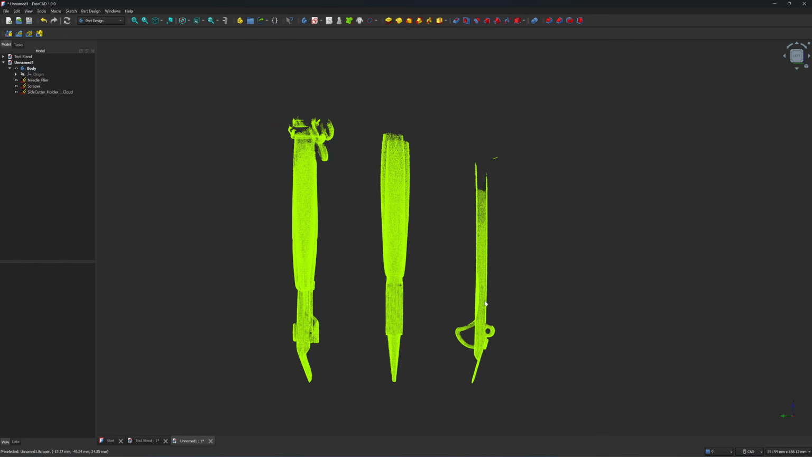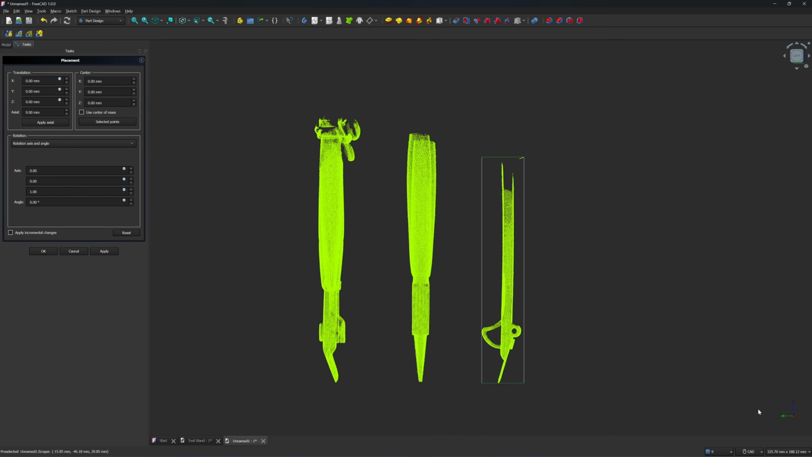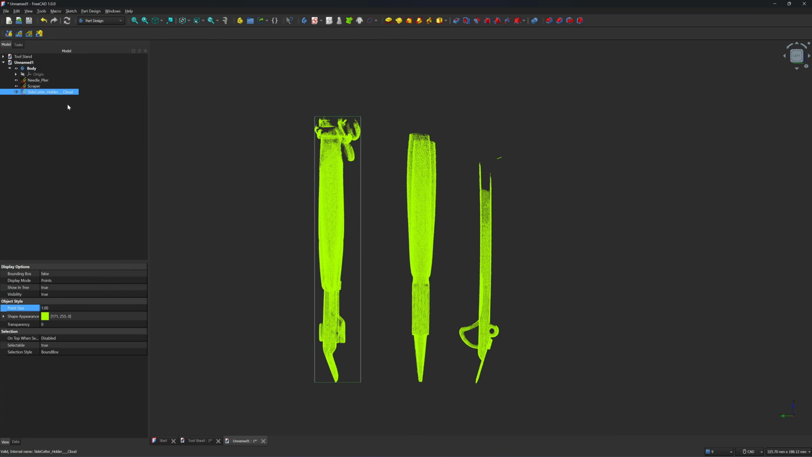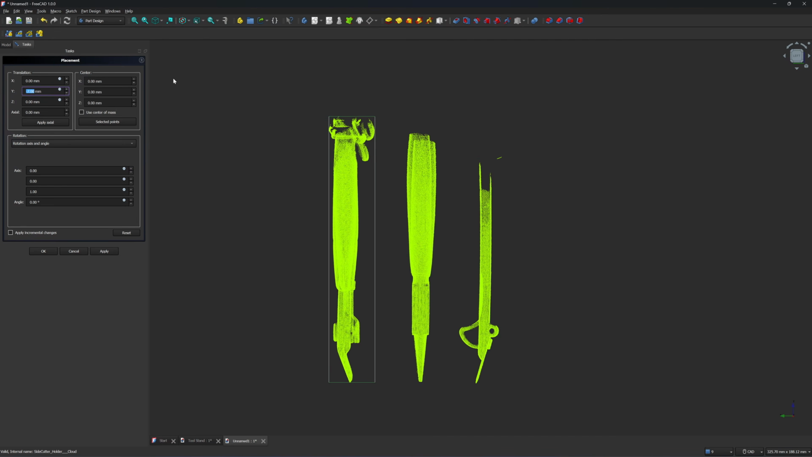If I want to move the scraper closer to the plier needle, I can do this by clicking on the placement, and then I'm going to move it along the Y-axis. So I can move it like this. You can use your mouse to tap on the arrow. Click on apply. I'm going to move this side cutter closer. You can move it up, down, left, right, anything that you want.